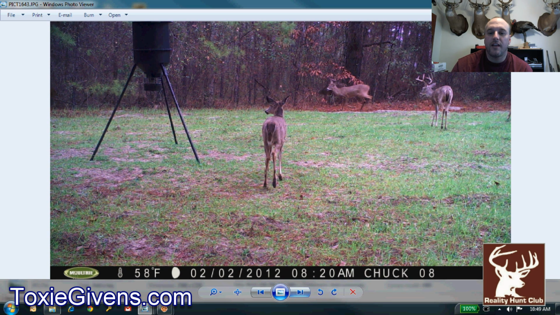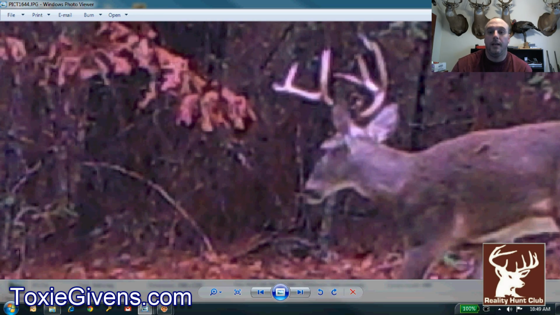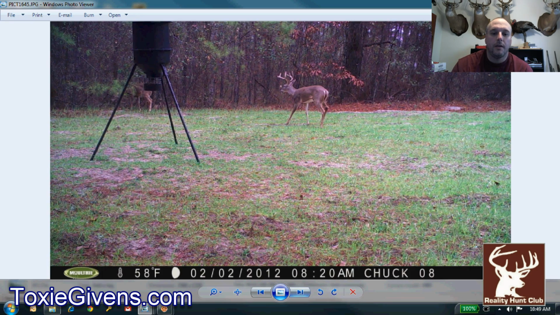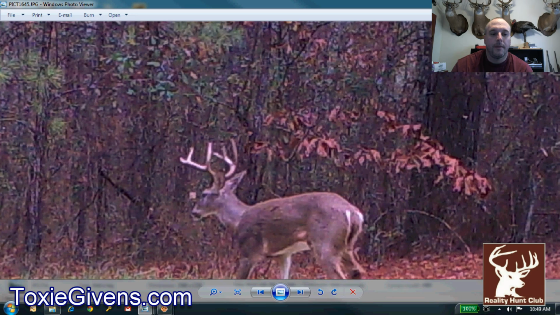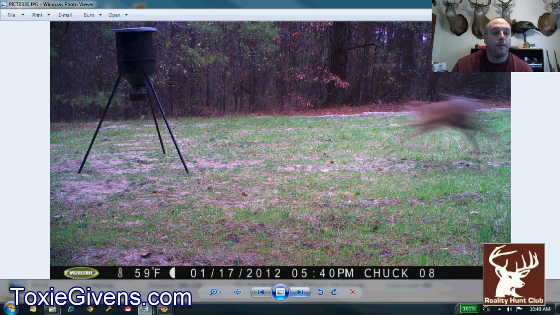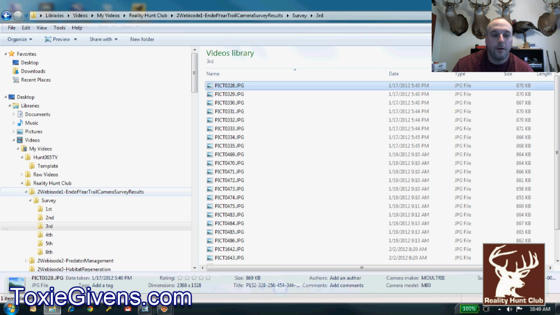And as you can see, he's kind of pushing them off the feeder. Real nice, big 8-point for a 3.5-year-old. Body weight needs to get up a little bit, but real nice buck. All right, we've wrapped around on that one. Next folder.